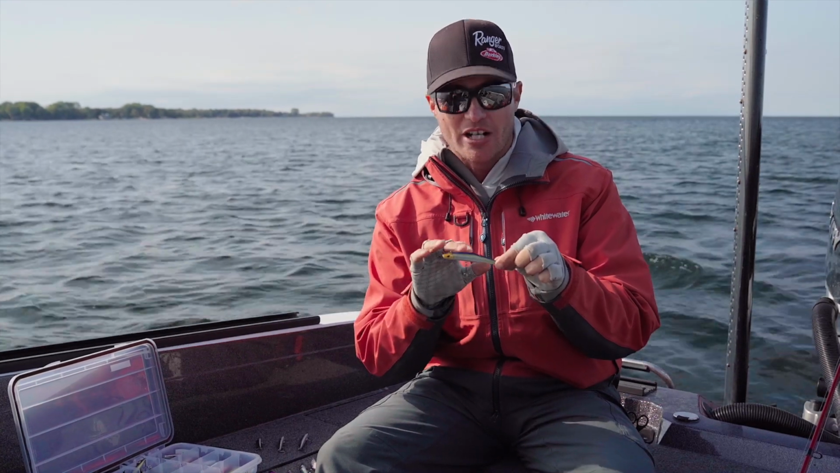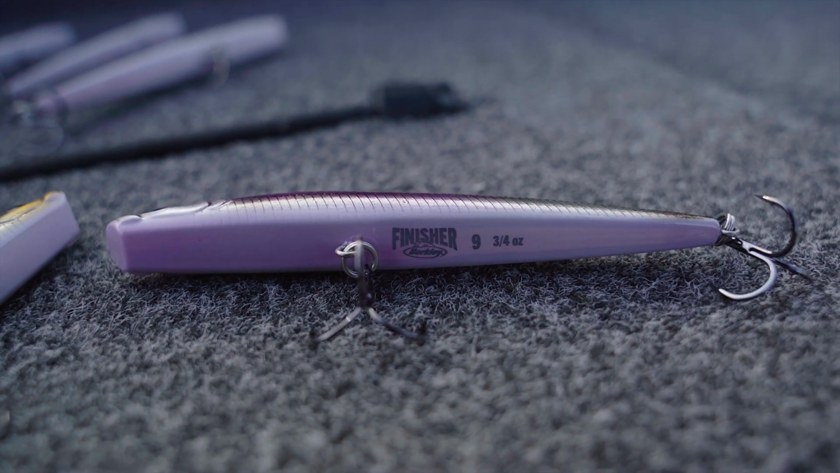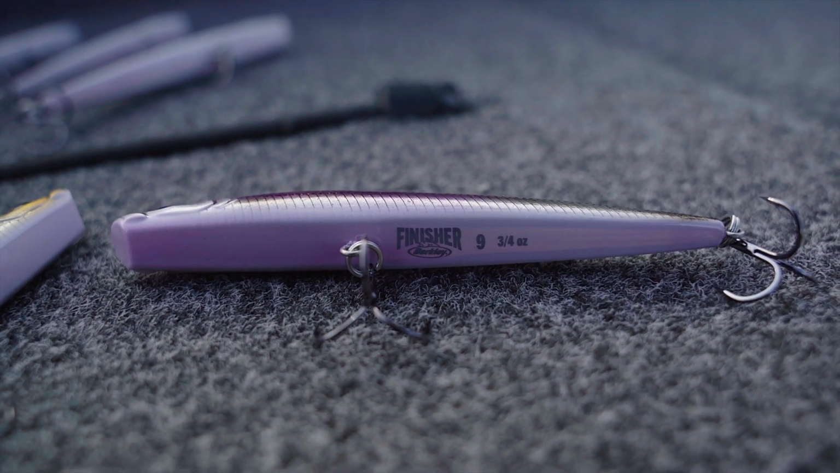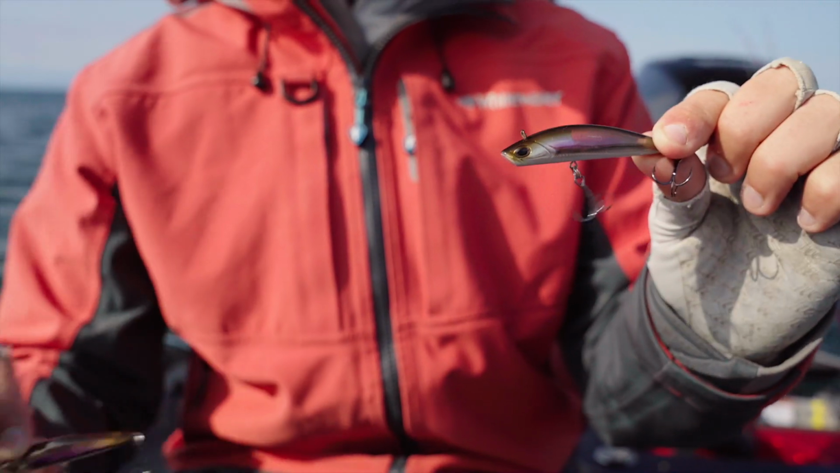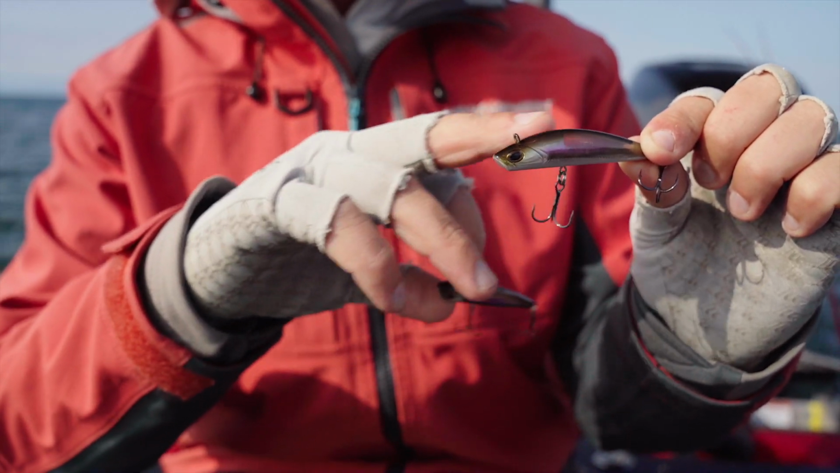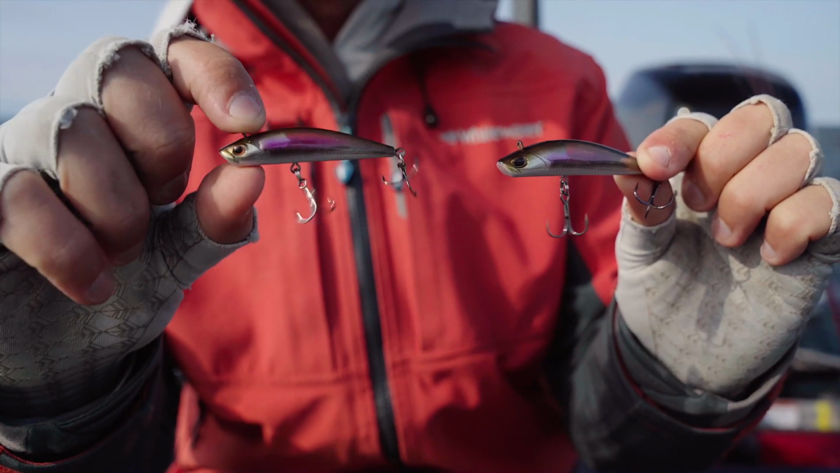Now this finisher comes in 3 sizes. This is the number 9 here. It comes in 3/4 ounce size for the number 9, and it has 2 other sizes as well in the finisher family. You have a number 7, which is a 1/2 ounce, and then you have a baby number 5 size here, which is 3/8 ounce.